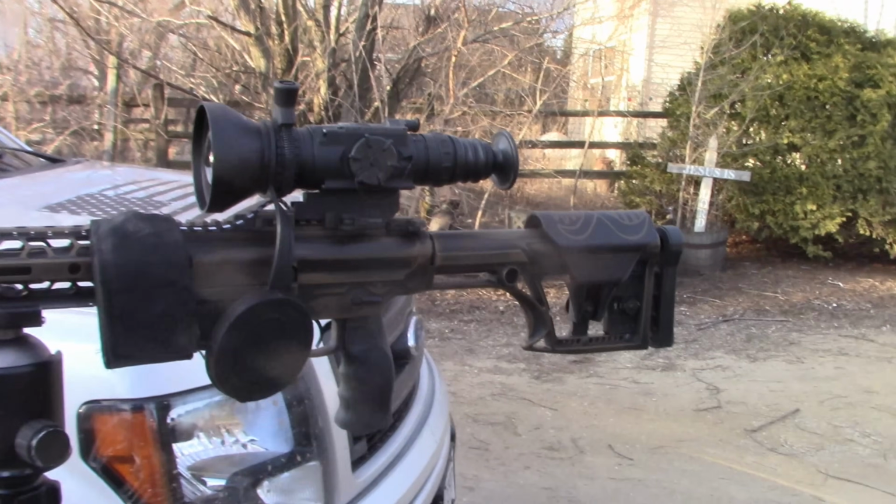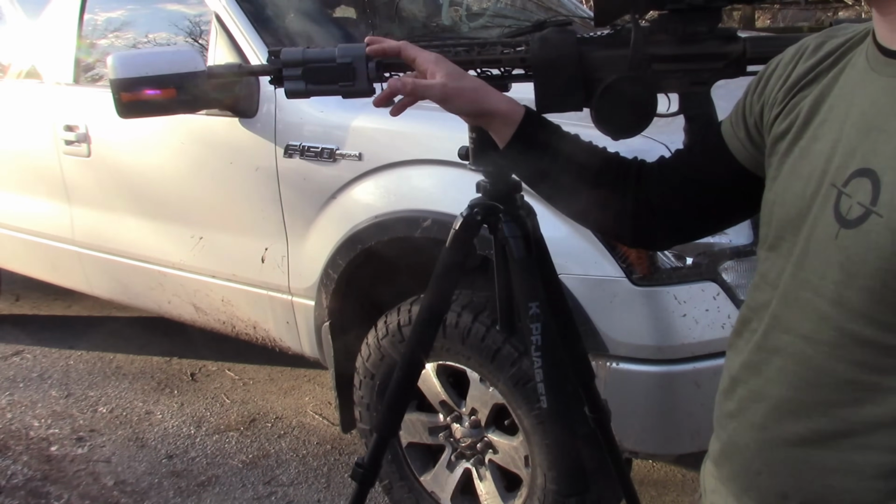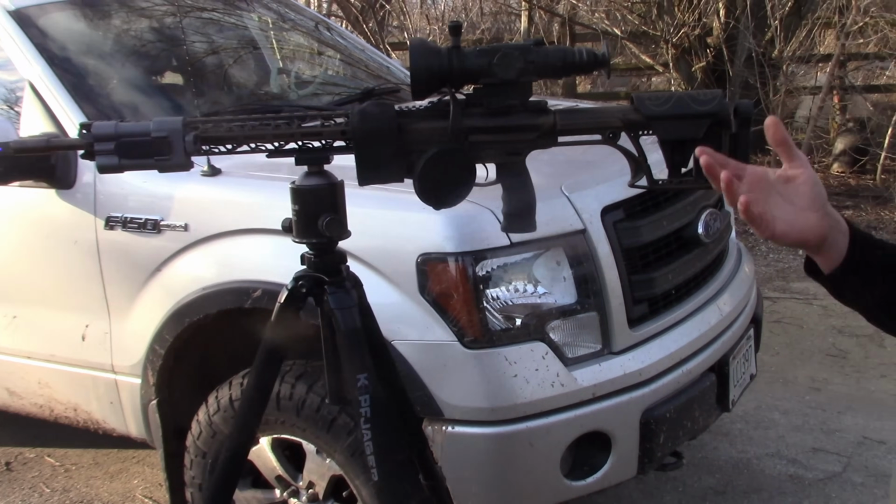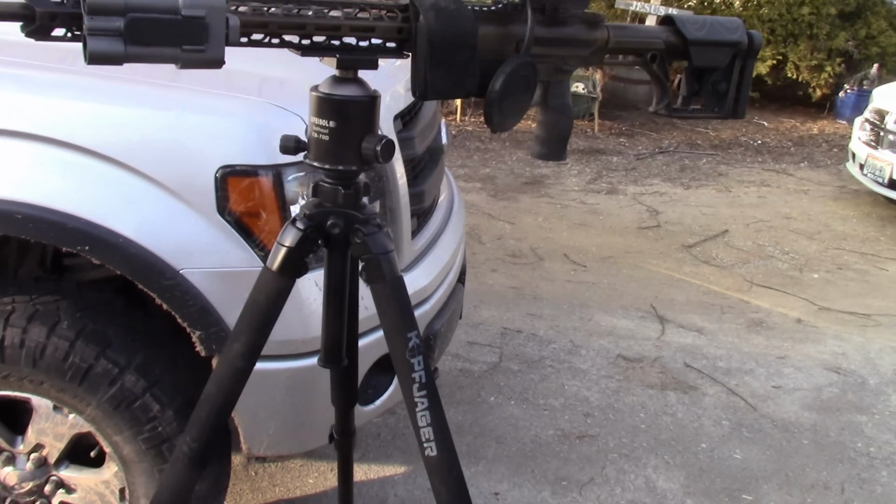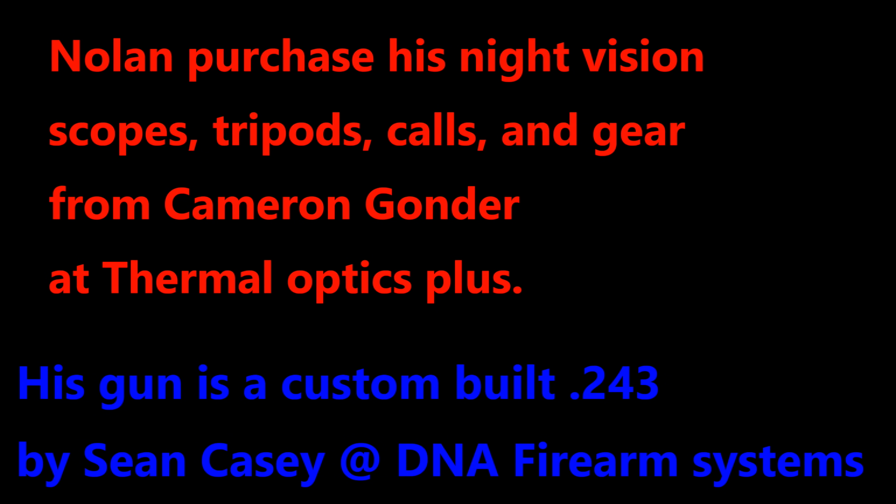So okay. Other than that, that's really about it. This is a laser rangefinder, so at night when you can't see anything, if you see a tree line out in front of you, you can turn that on to kind of tell you how far it is. And if a coyote's standing still too, you can turn that on and find out exactly how far he is. I would imagine that thing shoots pretty straight though.